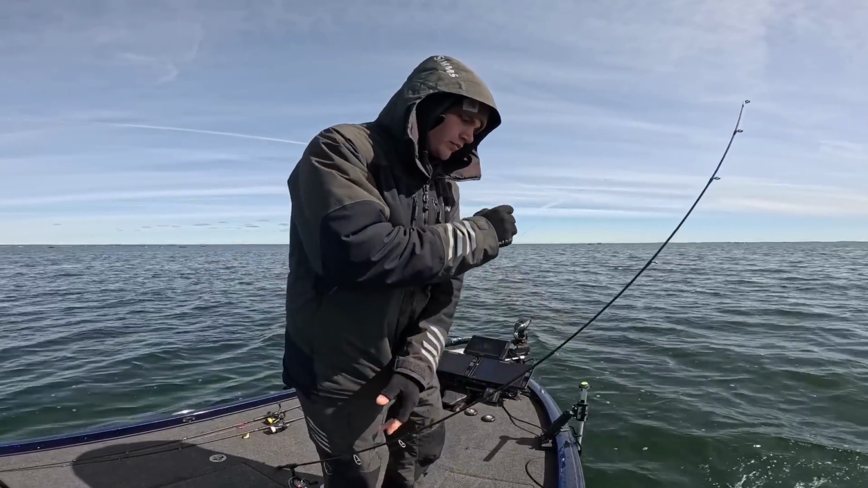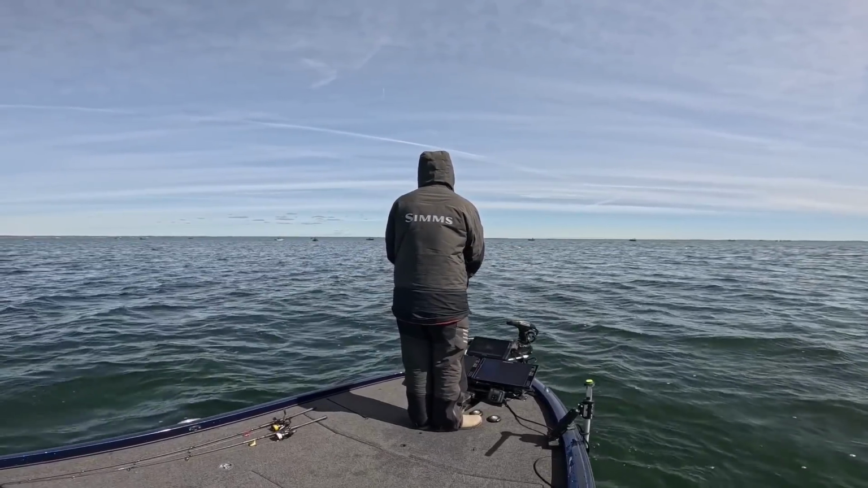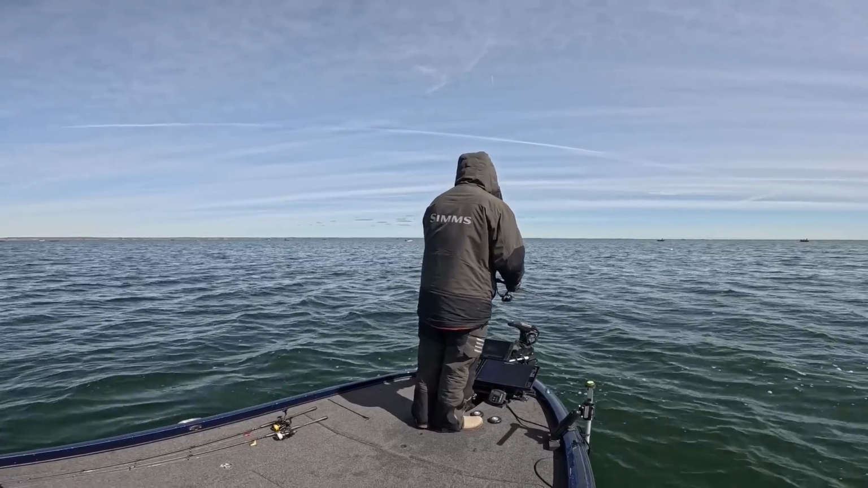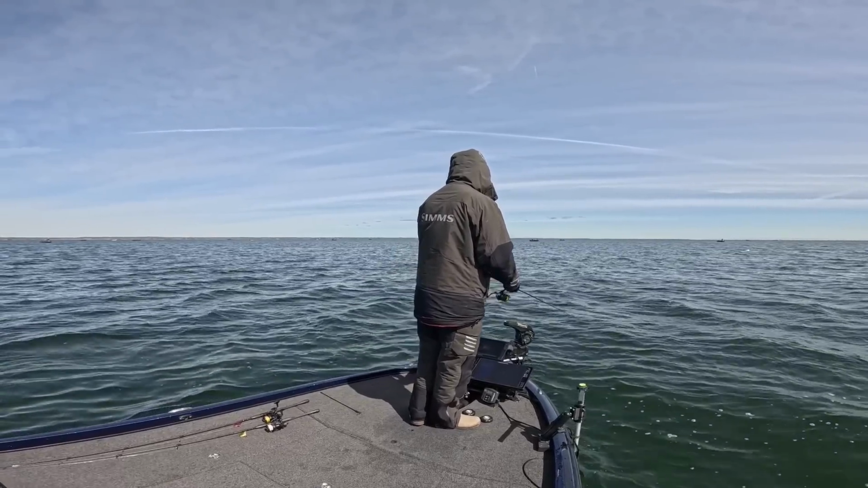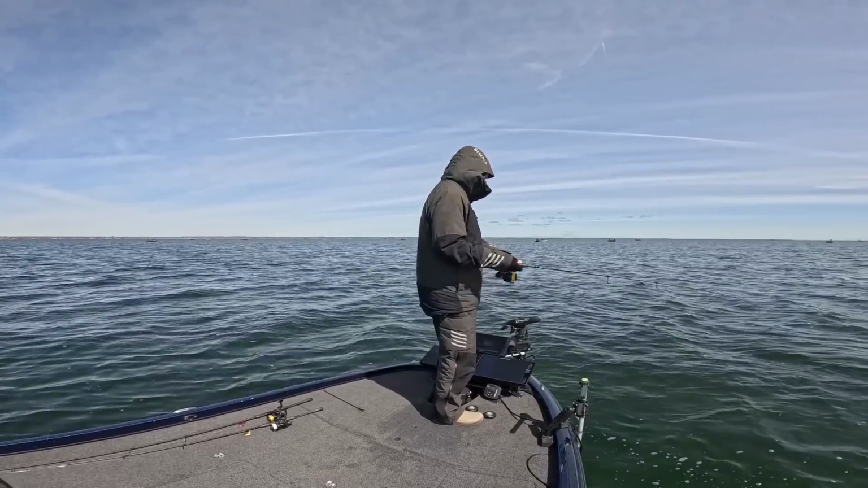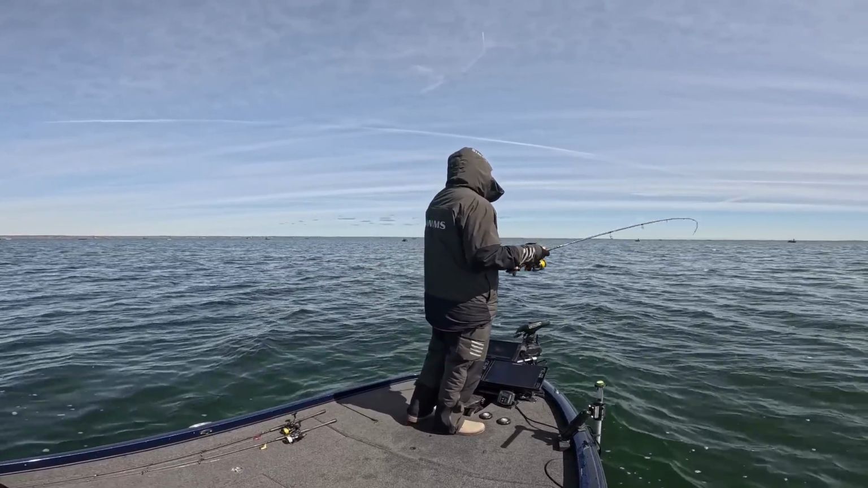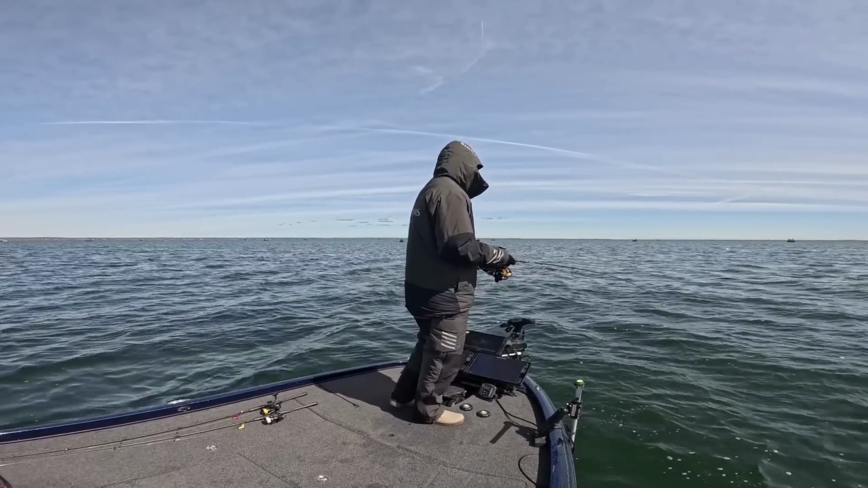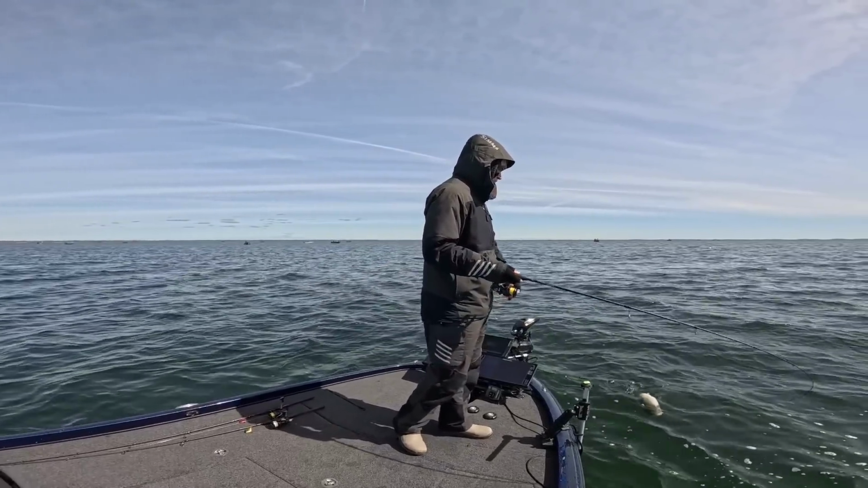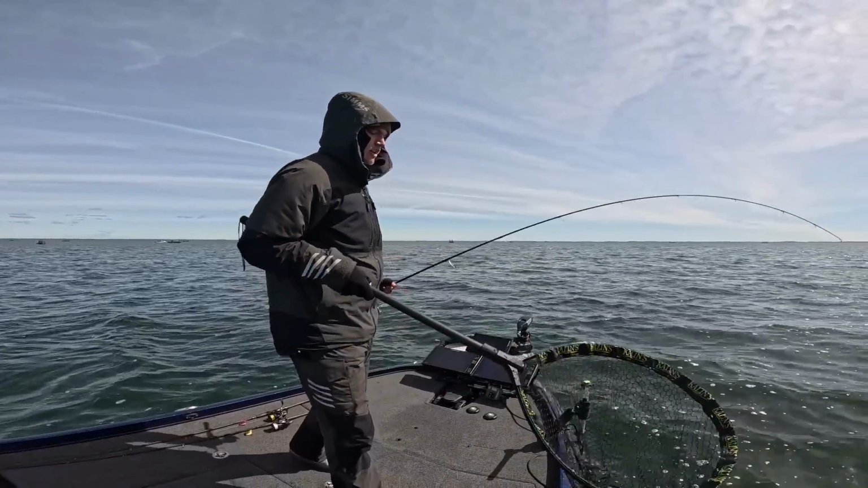They are choking it pretty good now, so maybe we'll switch to a rip and wrap later, but we'll do that probably once this bite dies. Bad one. Not a giant, not a bad one.